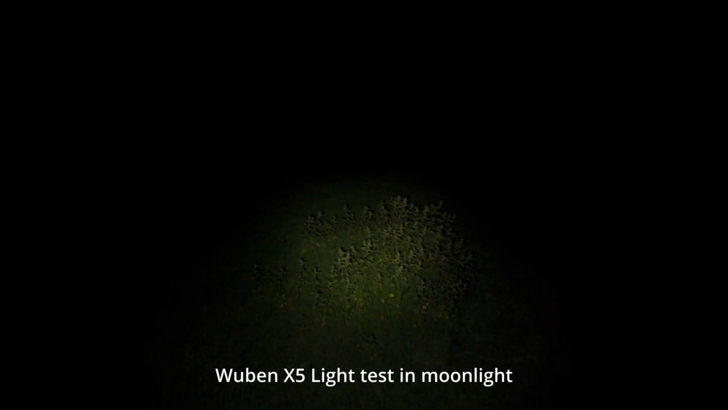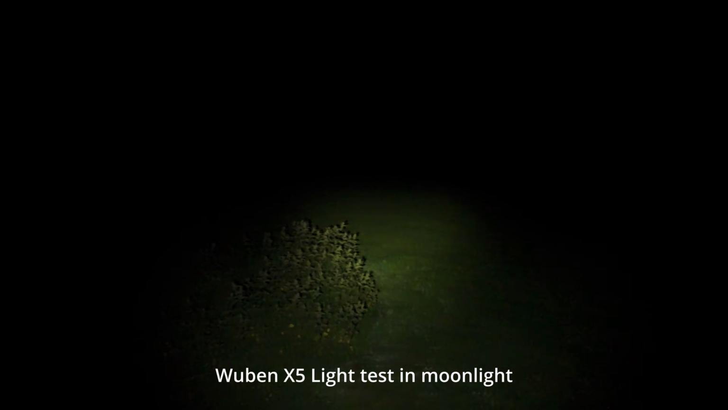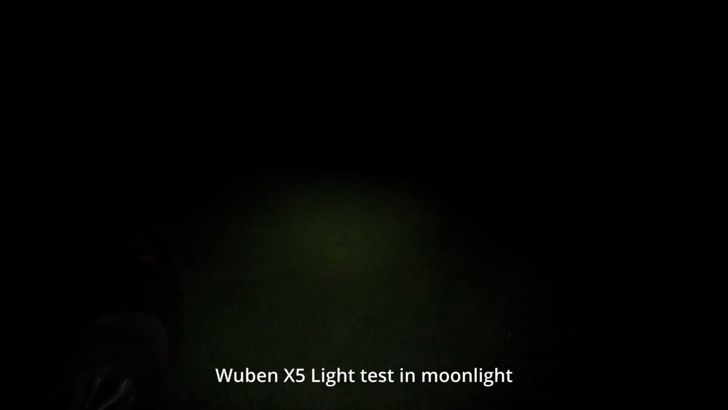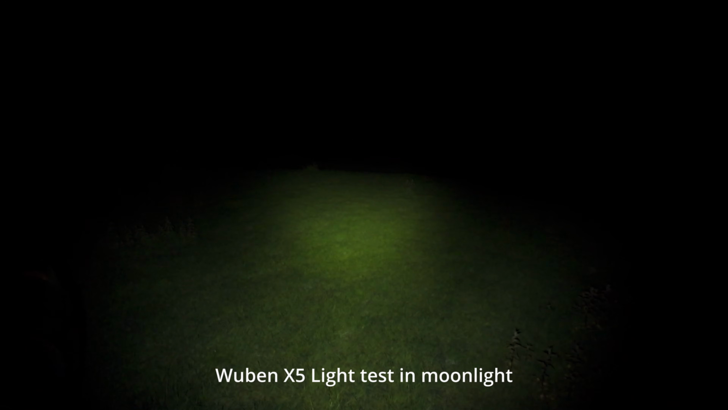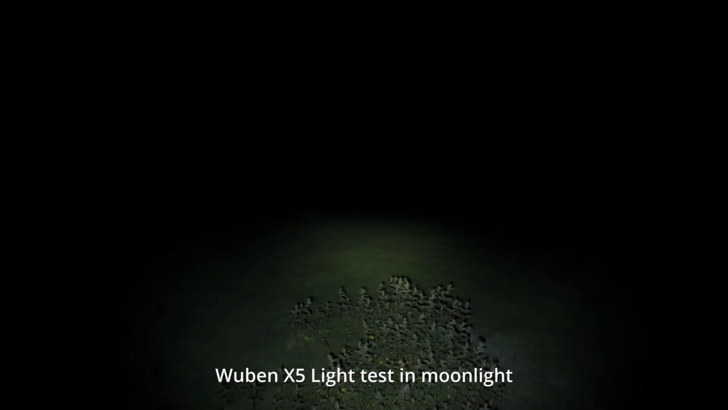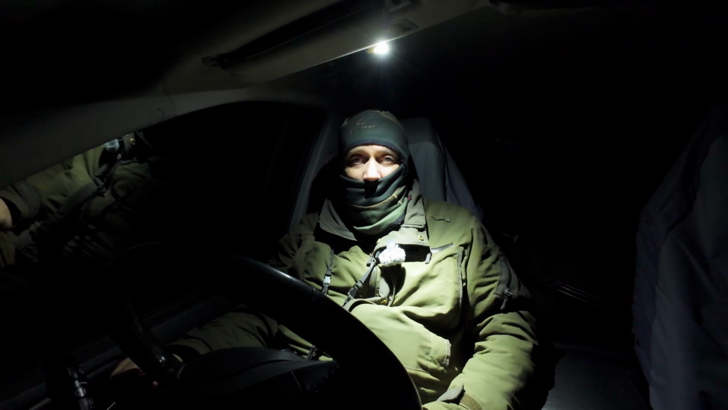This is dim, you probably can't see it. That's number 2. That's number 3. And that is number 4. And that is pretty bright. Oh, that's the highest. So that's the highest setting we've got. And that is bright. Right, well I've lost count of the rabbits. I'll have to check them when I get to the shed.